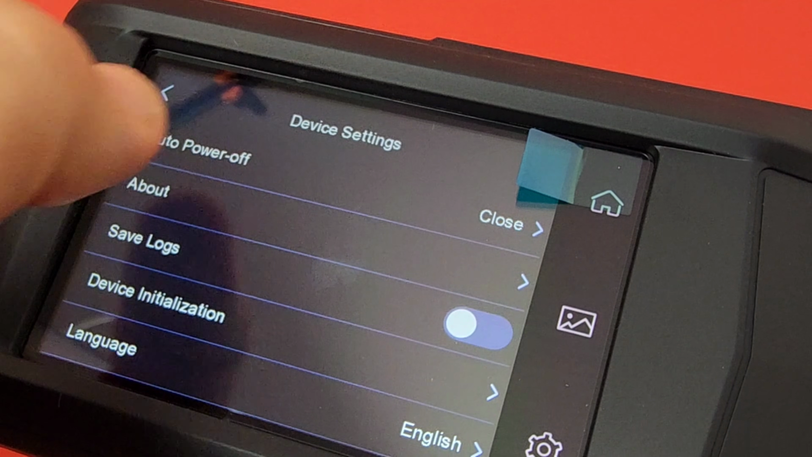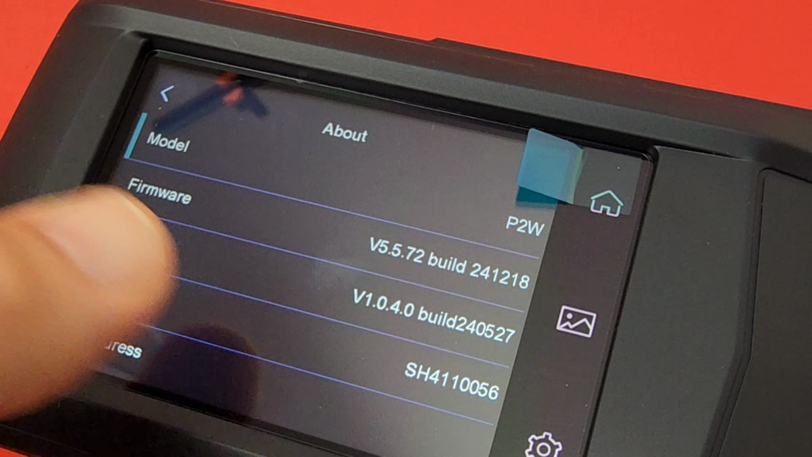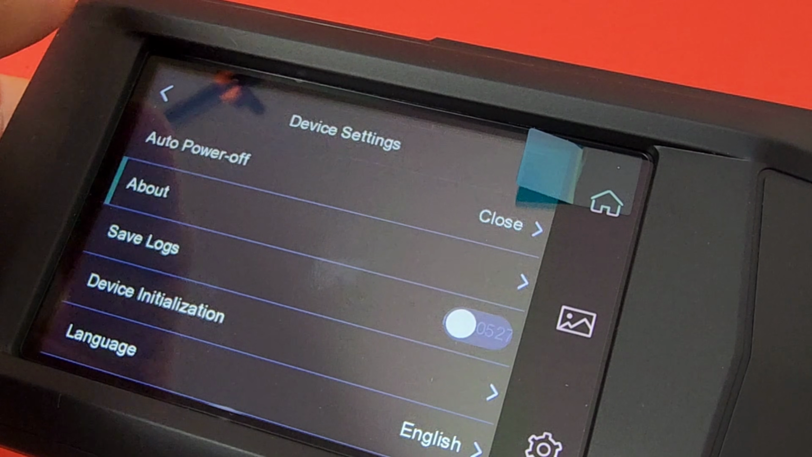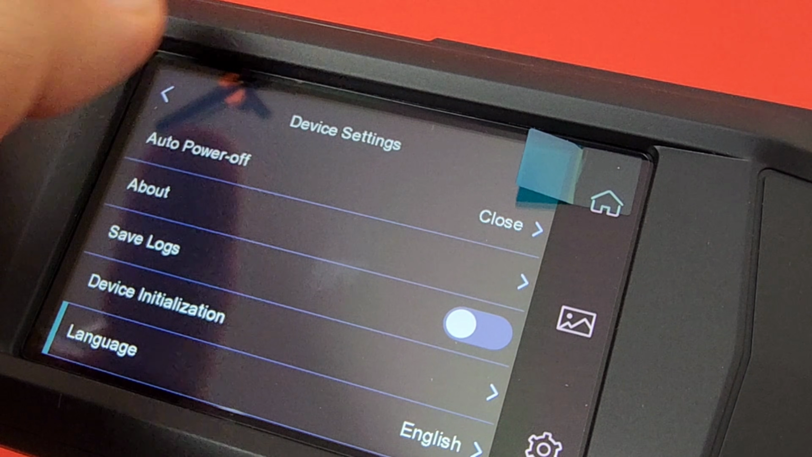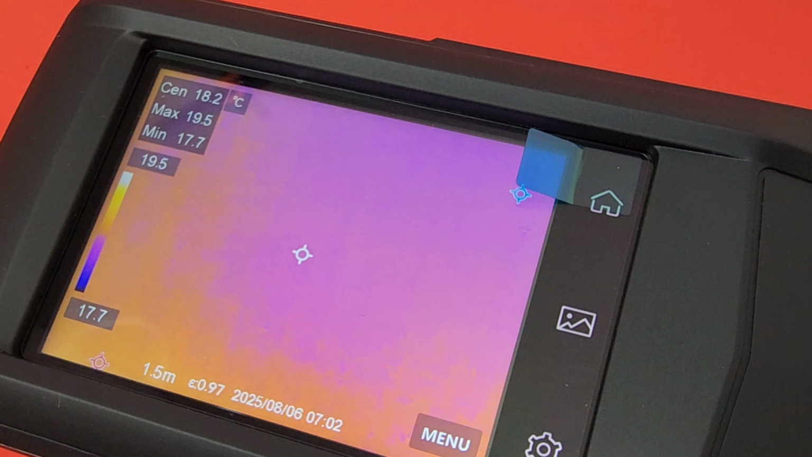And if we do the about here, and here we are, firmware version 5.572. I have not updated the firmware since I received this thermal camera. Not sure if there's a firmware update online, but you know what? It's been just beauty. So I really, once again, when it comes to firmware, if it ain't broke, don't fix it. Unless there's new feature functionality, feature sets coming out, you don't always have to update to the latest firmware.